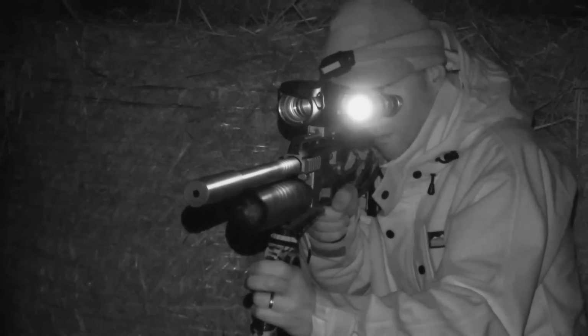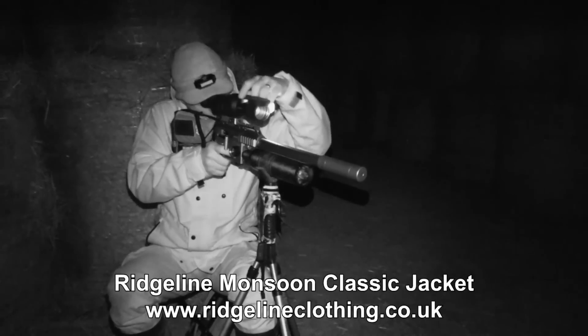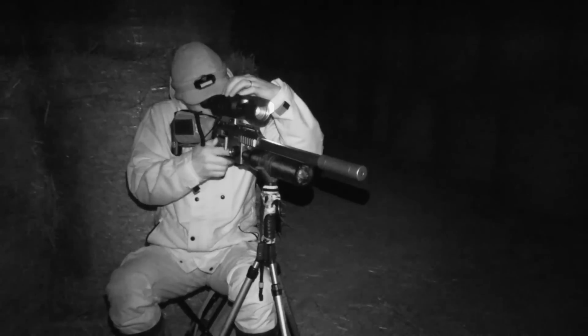It may look like I'm using a lamp, but the glow you can see is my infrared illuminator. You need a night vision camera or scope to see it so it doesn't alert quarry. Also, I'm not wearing a white jacket. That's just how it looks through our NV camera.